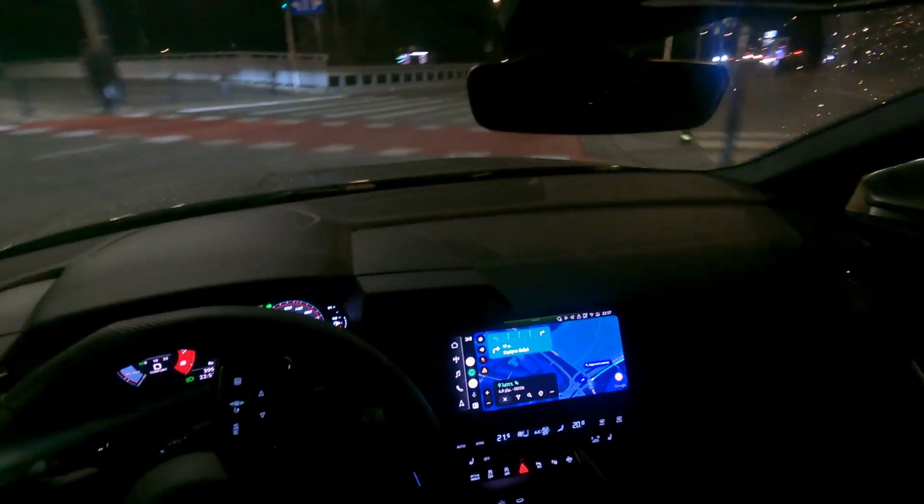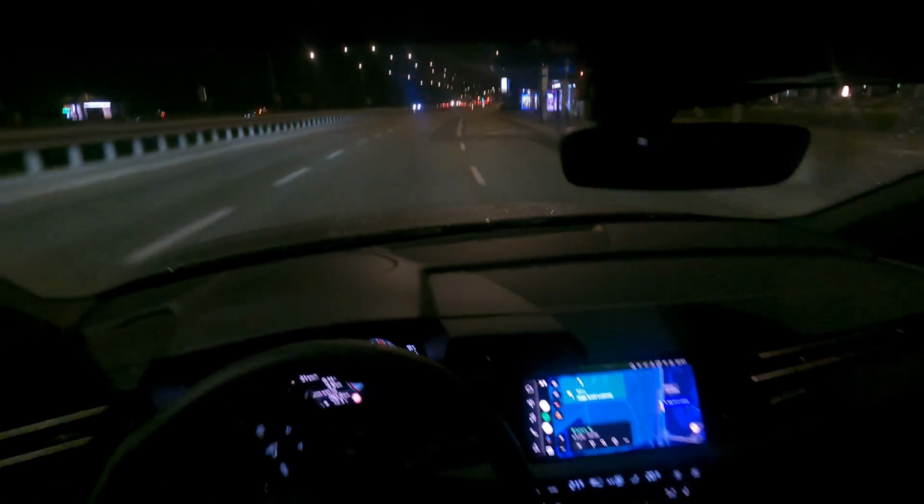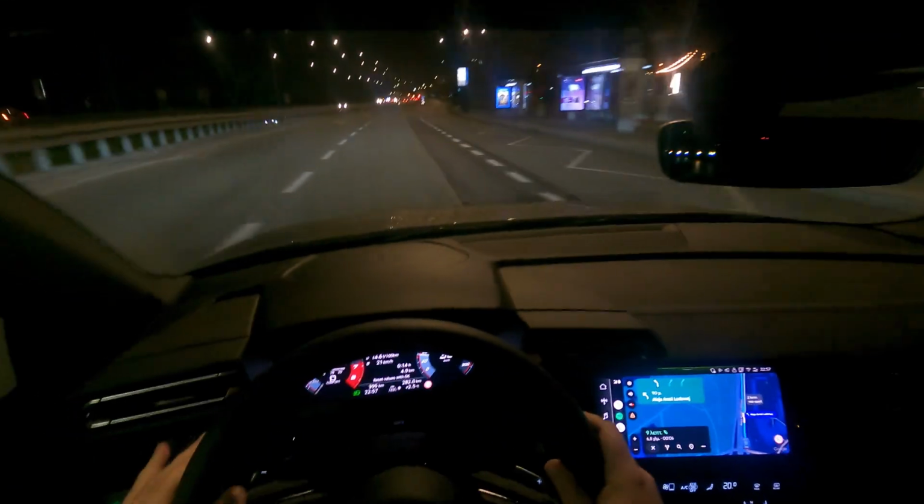Okay, we're using the GPS. We're driving in comfort mode.